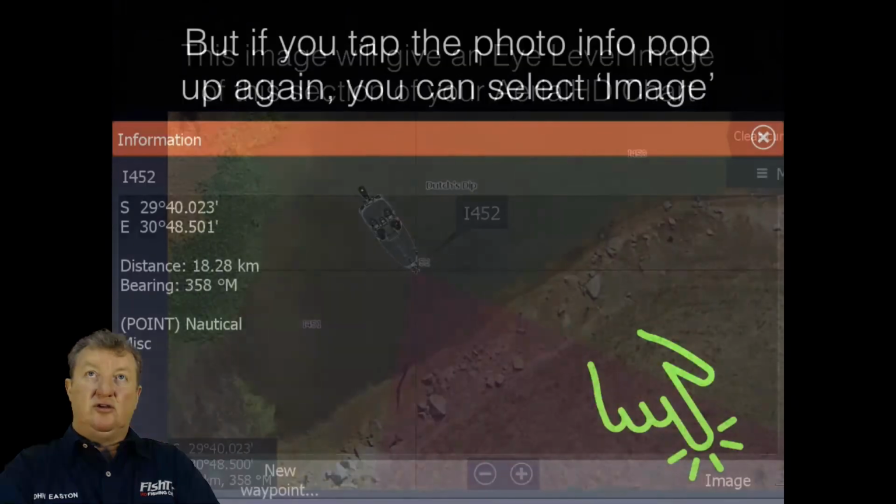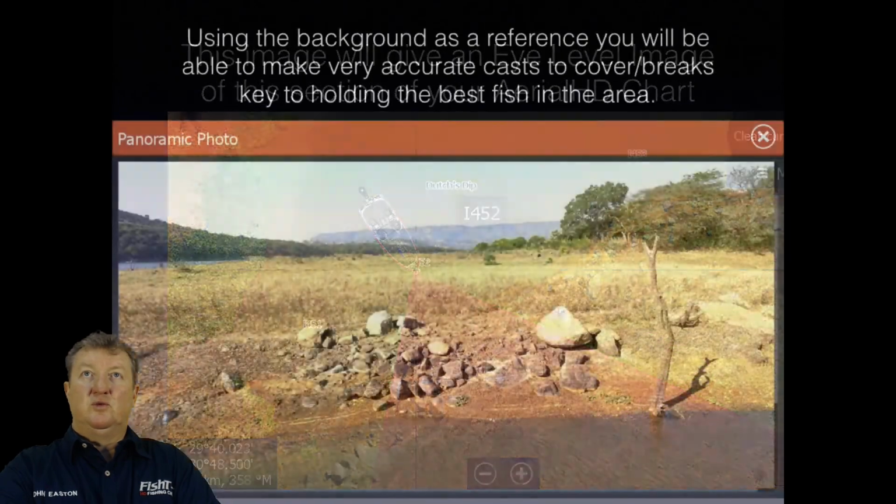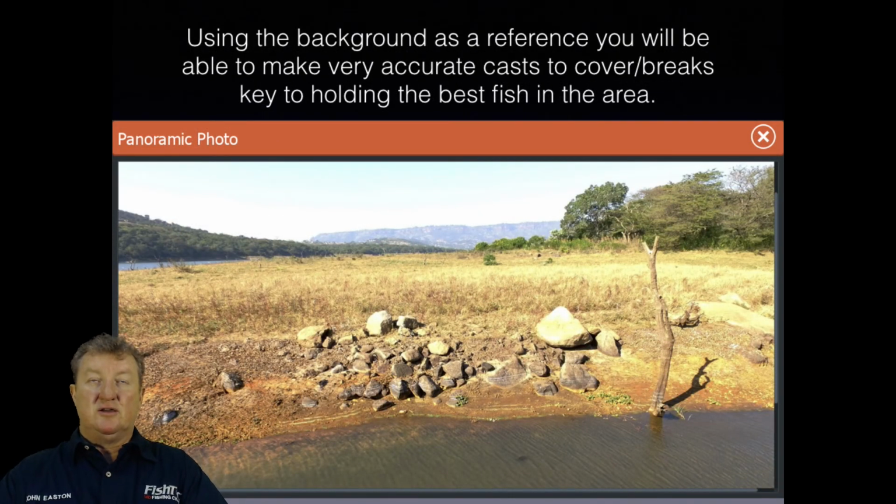Now, how do you think you're going to fish? The guy that came in here and fished this before you saw that, no Lowrance, no FishTec HD chart, this is what he saw. You, with your Lowrance and your FishTec HD charts, this is what you see. Guys, you've just got to imagine what that's going to be like when the dam is full, fishing that. Can you imagine the accuracy right from there? You're locked, you're on the spot.